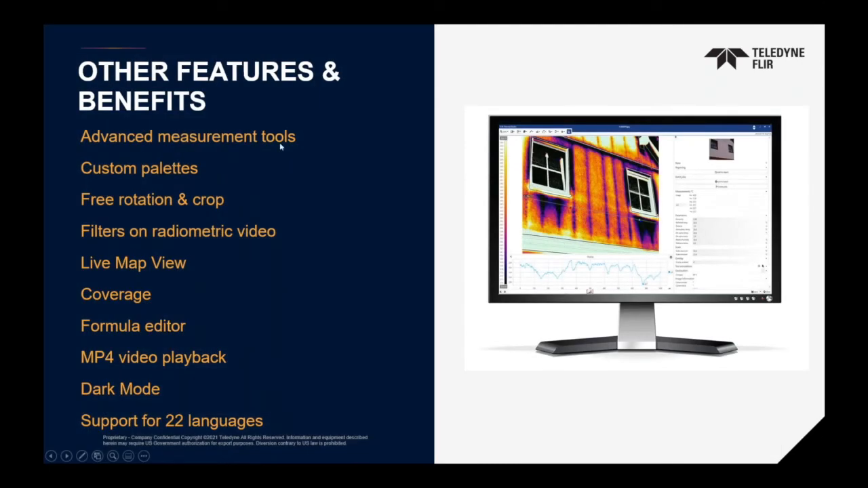What are some of the other features? So really advanced measurement tools. You can create custom color palettes. If you have a situation where a customer has particular, I want this palette black and white, or there's an isotherm, you can do that. You can rotate the images. You can apply filters and radiometric. So this is someone who does a lot of drone or optical gas imaging. You can apply filters for the videos. You can do a live map view. Great coverage. You can do great formulas. You can play back recorded videos in MPEG-4, dark mode, and you can do multiple languages as well. Now we have 22 languages, including French as well, offered for the software.